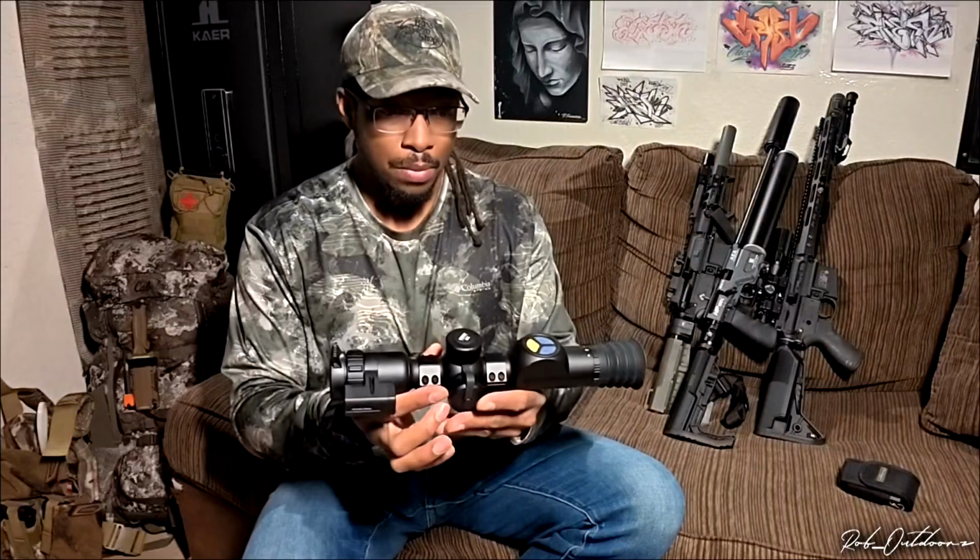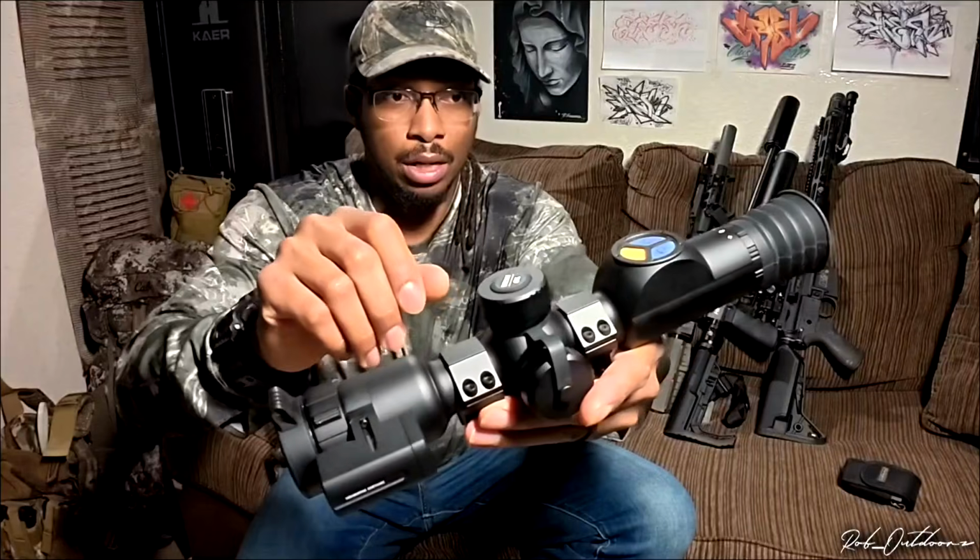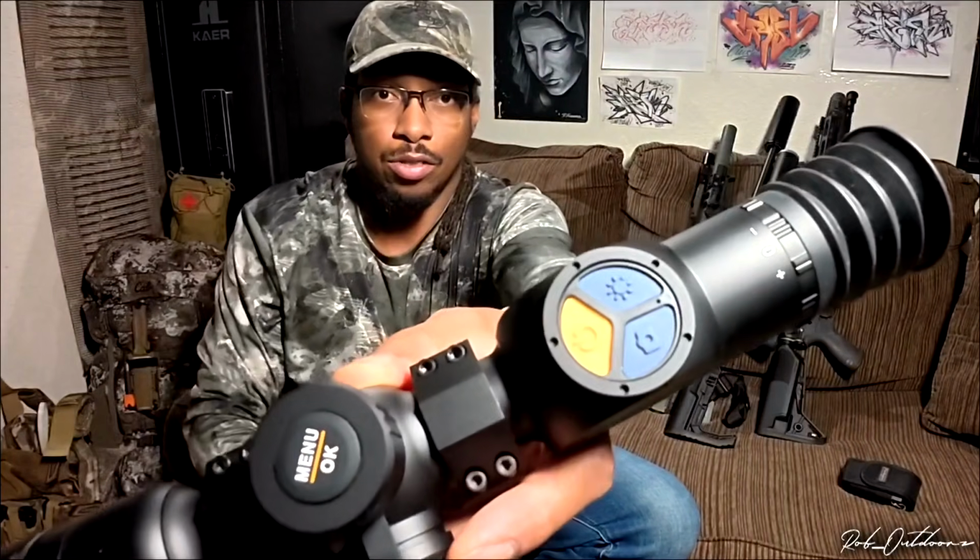And like I said, guys, when it comes to thermal imaging, I'm new to it, so I don't want something that's overly complicated to learn on or get used to. What I like about this is that the controls are very basic. You've got a menu and an OK or enter button, and then right here you've got three buttons. You've got your power right there, so even if you're looking through the optic, you can easily feel which button is which.